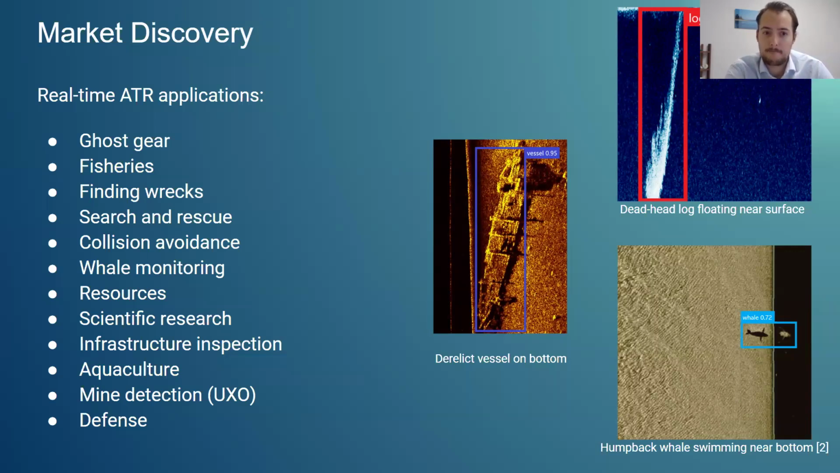And this is a huge use case, especially out there on the east coast of Canada with the North Atlantic right whale as an endangered species right now. Resource detection, so detecting different earth metals and resources underwater is a huge application for this technology.